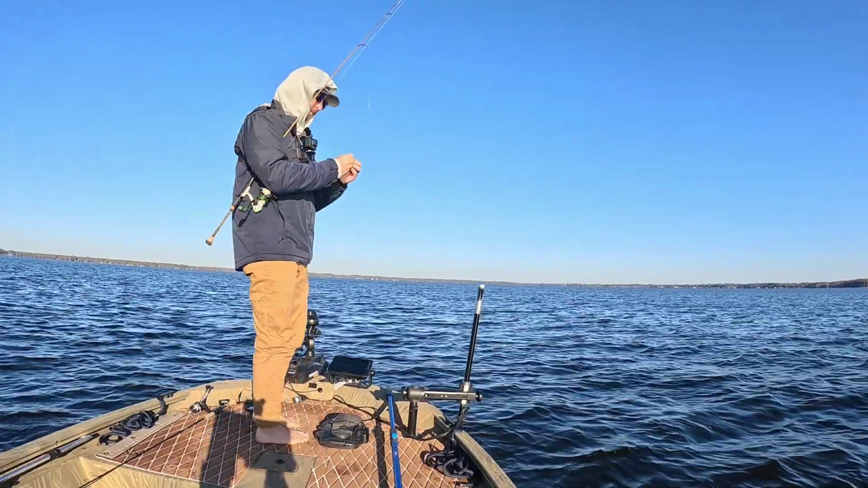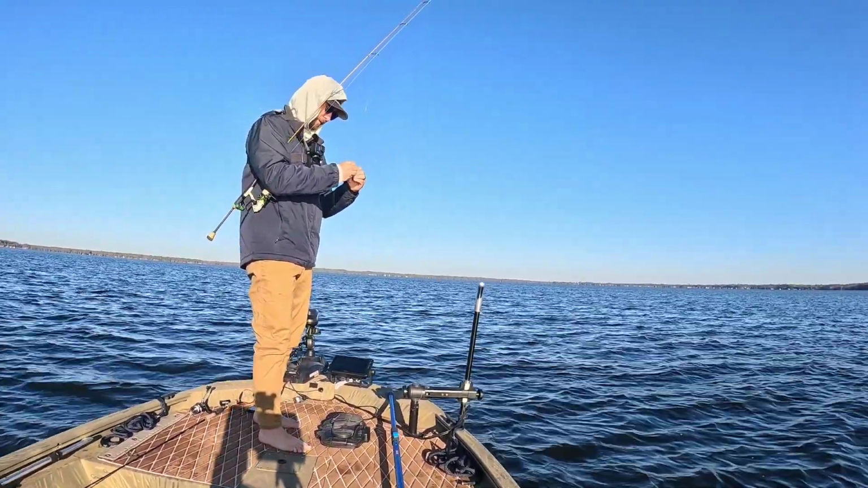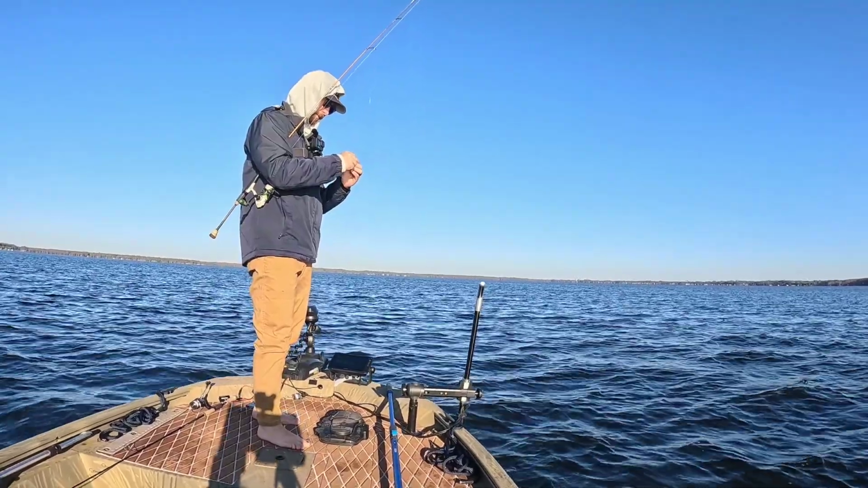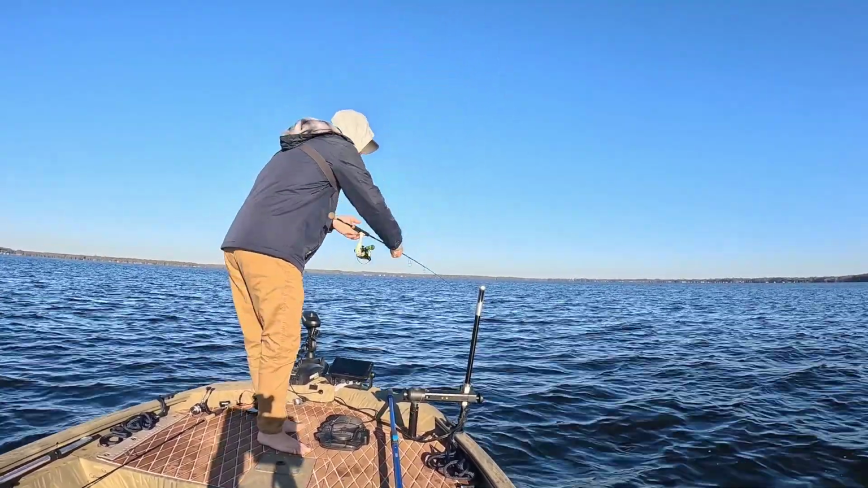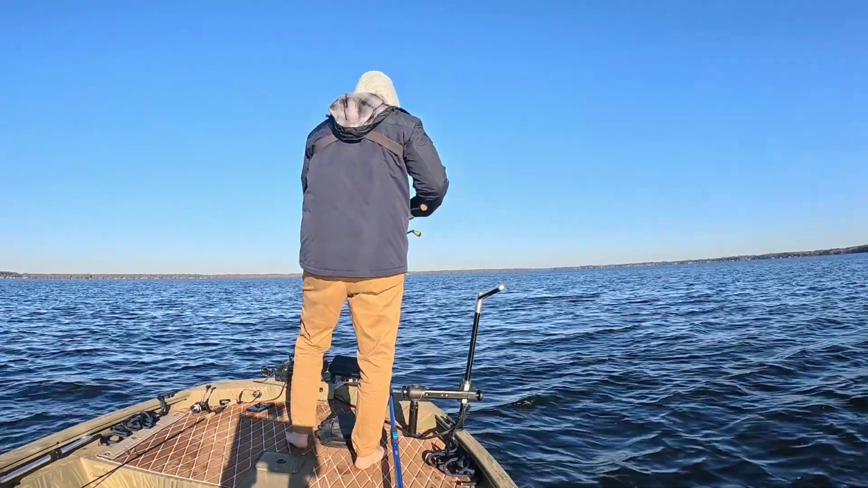You ever keep baits in your pocket and when you do the laundry, you find nasty melted plastic in your pockets? That's not fun. If you're a fisherman, you know what I'm talking about.